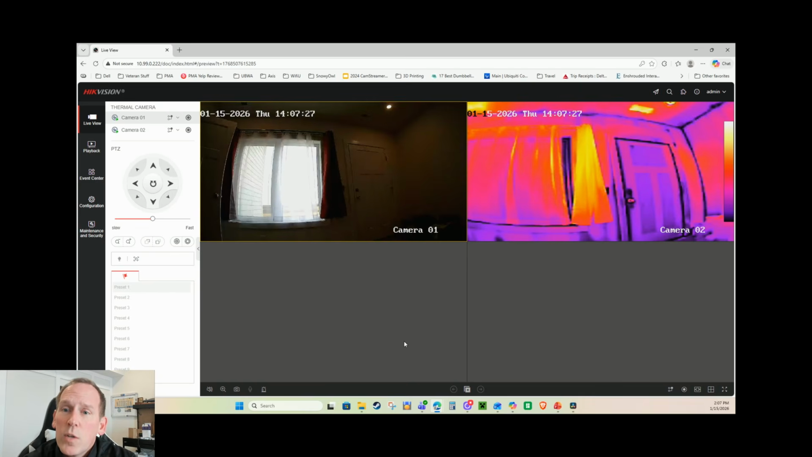So with a bispectral camera, to get that thermal stream in Protect, you have to make the video stream for the optical one as low a resolution as possible, and then pump the resolution on the thermal one up in the hopes that the thermal will exceed the optical, and then you'll be able to see the thermal in UniFi Protect. So let me show you how to do that.